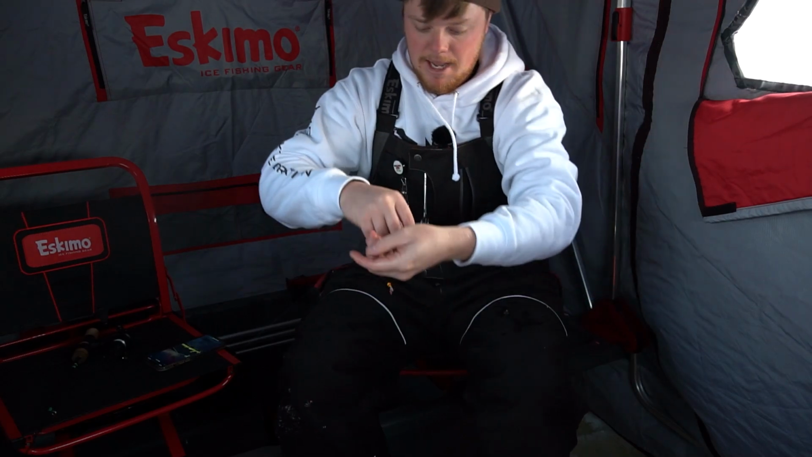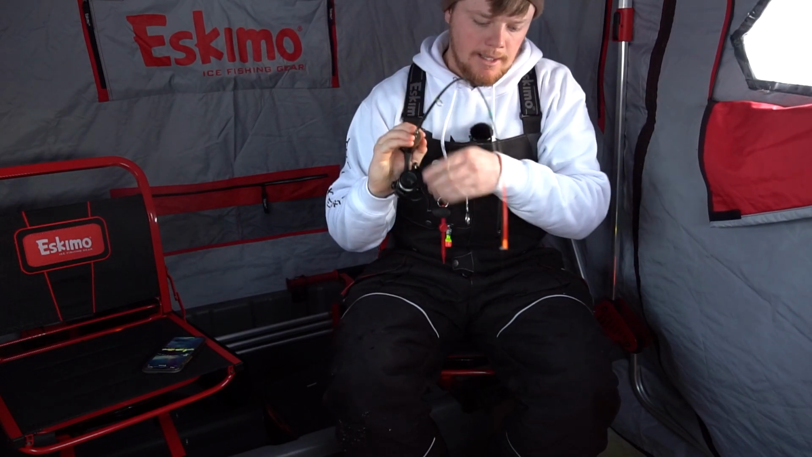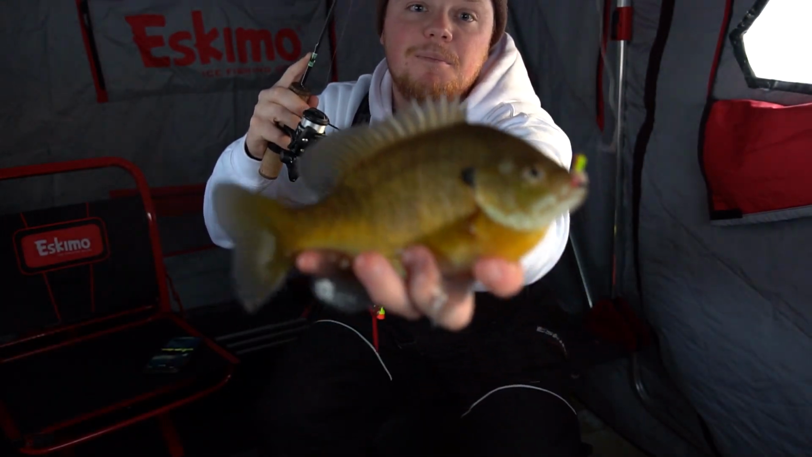Awesome fish. We're gonna put him back. Got him. Got him. Oh, when they get to the hole, they get so pissed. Nice fish. Gorgeous bluegill. Not as big as that one we caught earlier, but just another good bluegill.